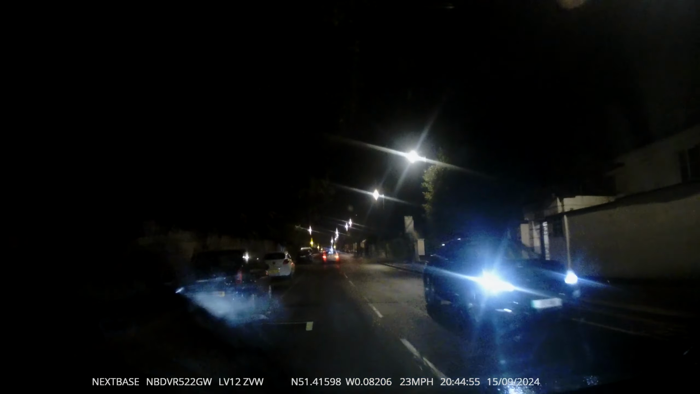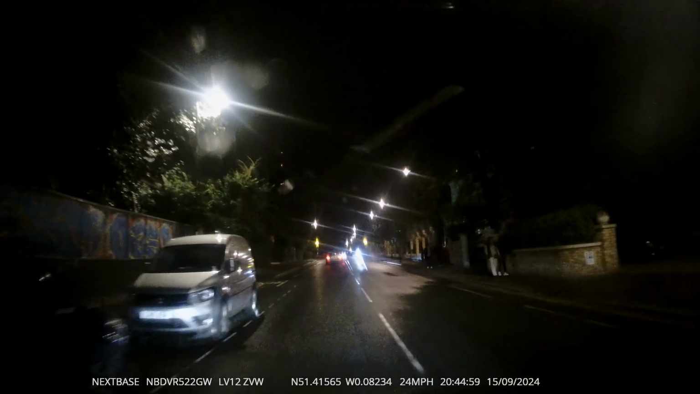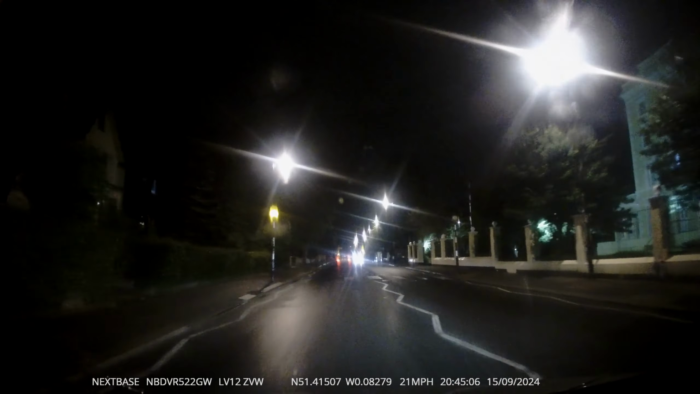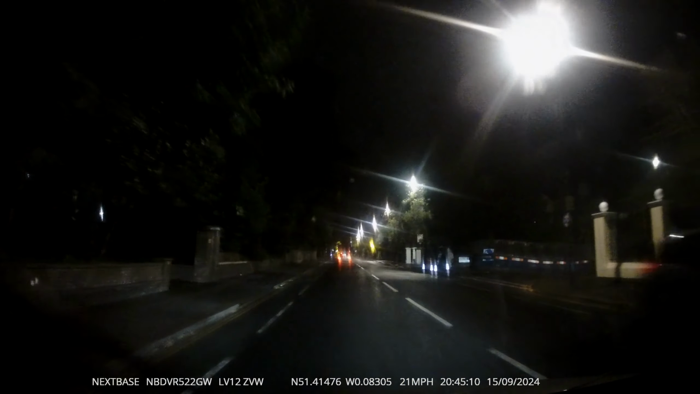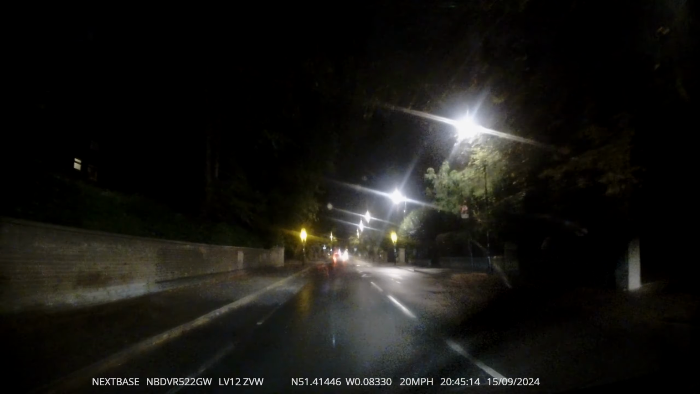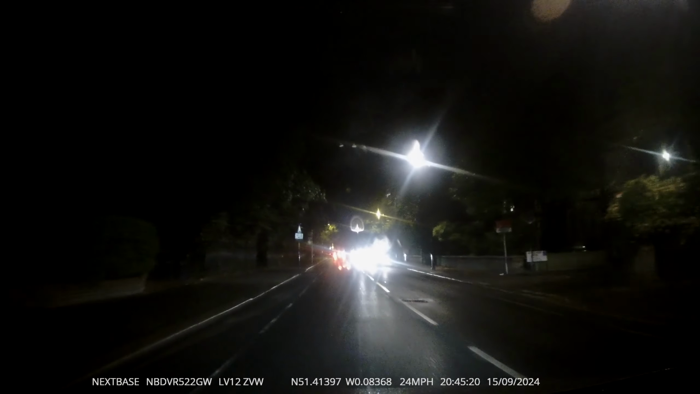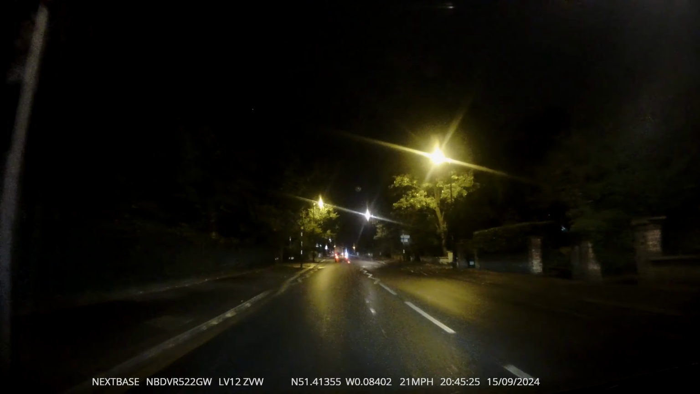I can see suitably clear. Another zebra crossing. I'm roughly doing about 25, 26. Vehicle is slowing. Zebra crossing is cleared. And another zebra crossing. There's loads on this road, and it's literally clear as well. Now see this junction on the left. I'm going to be prepared to slow down and stop, scanning the crossing. It's clear.